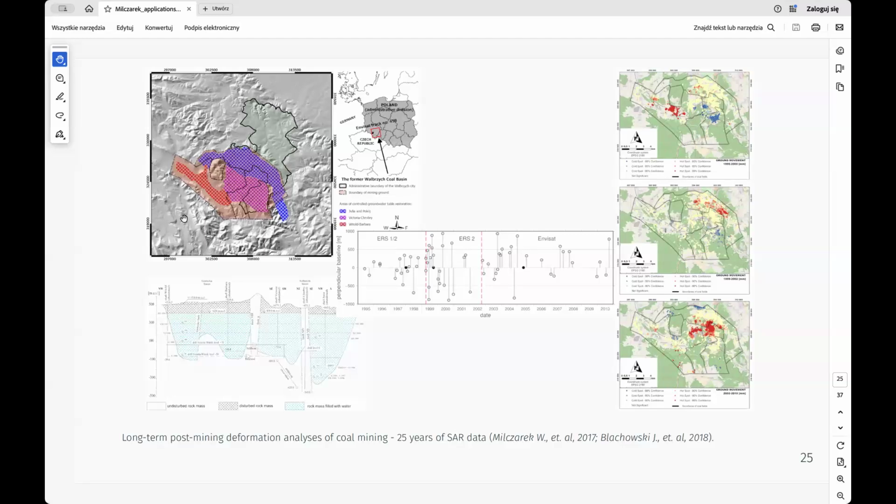Why is this phenomenon important from our point of view? Because, as I mentioned at the beginning, most of the post-mining areas in Poland, but not only here, but also in Germany, France, or the UK, are located adjacent to or in urban areas. So that's why it's very important.